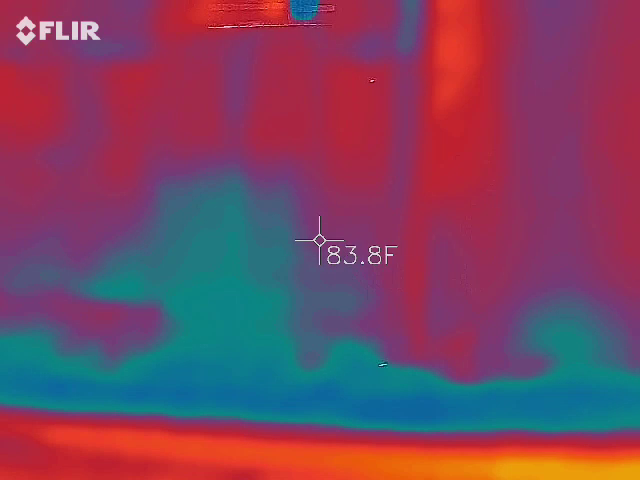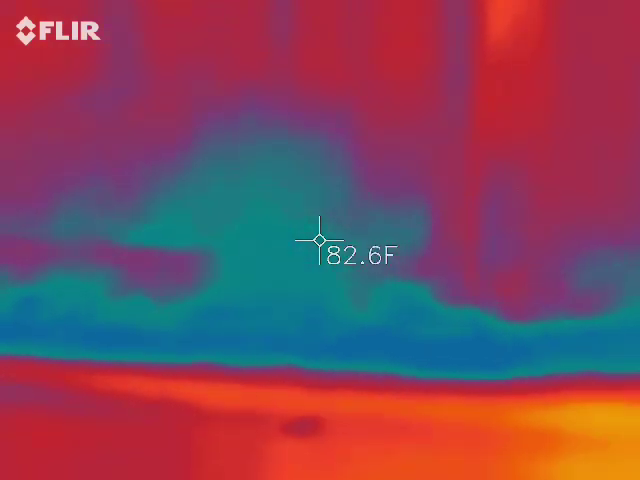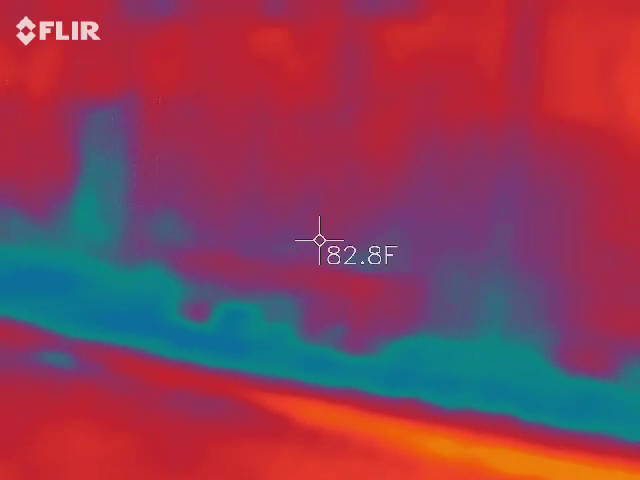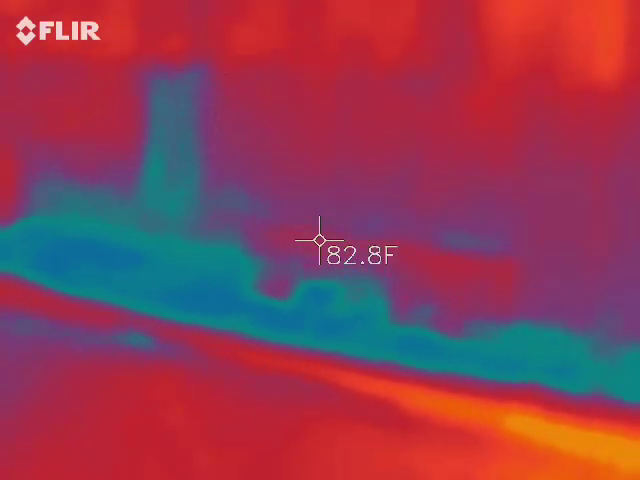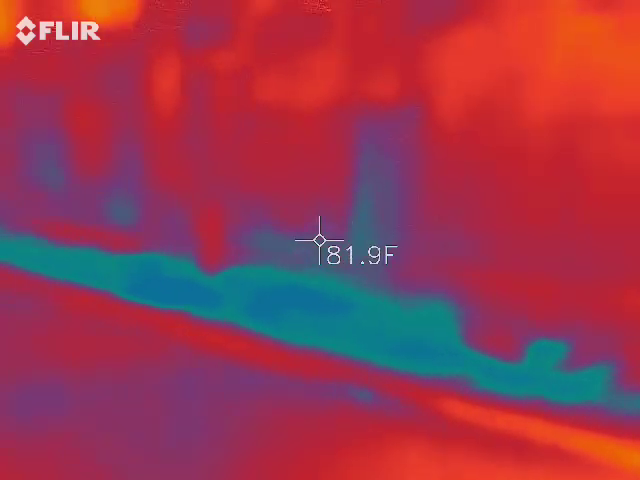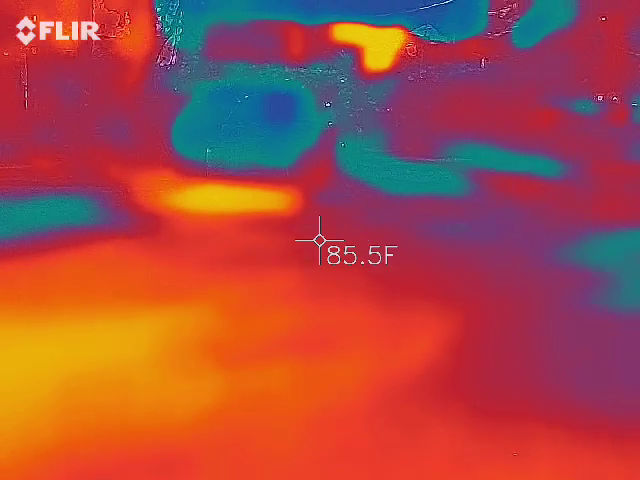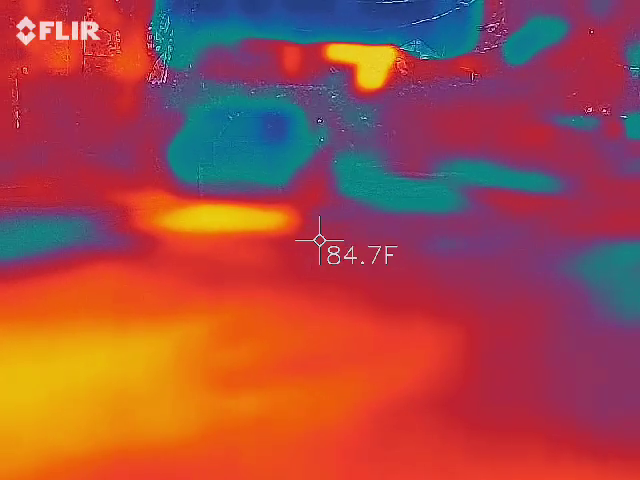This does not see in 3D, so it's only looking at temperatures. What it does to help you see in 3D is put white lines around objects, or at least where the temperature differences are. So, for example, if you were to look at this car, the car will eventually have white lines around it, because it'll see the temperature differences in it.